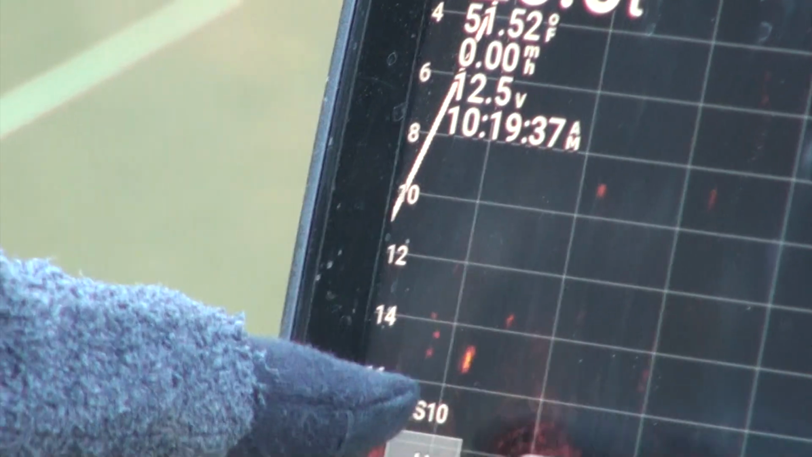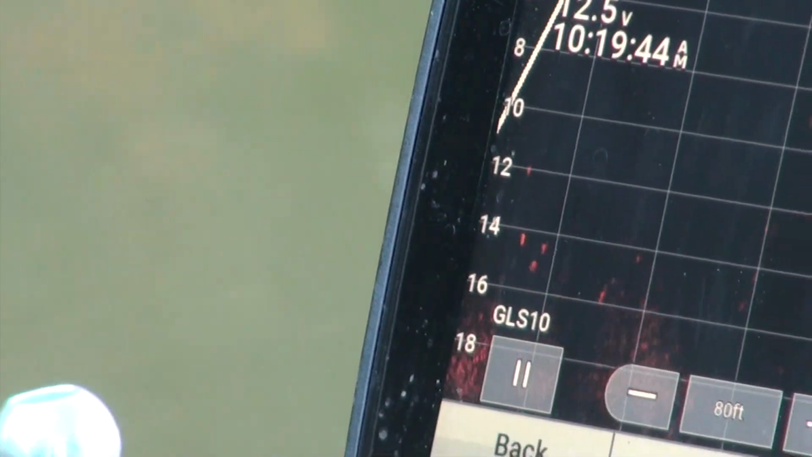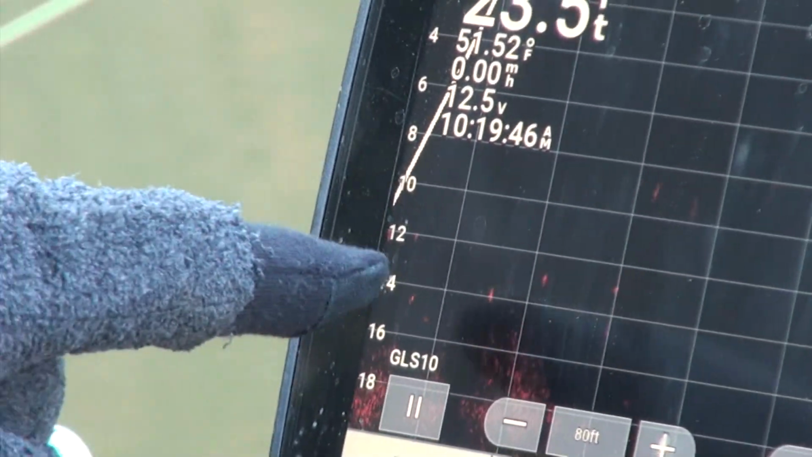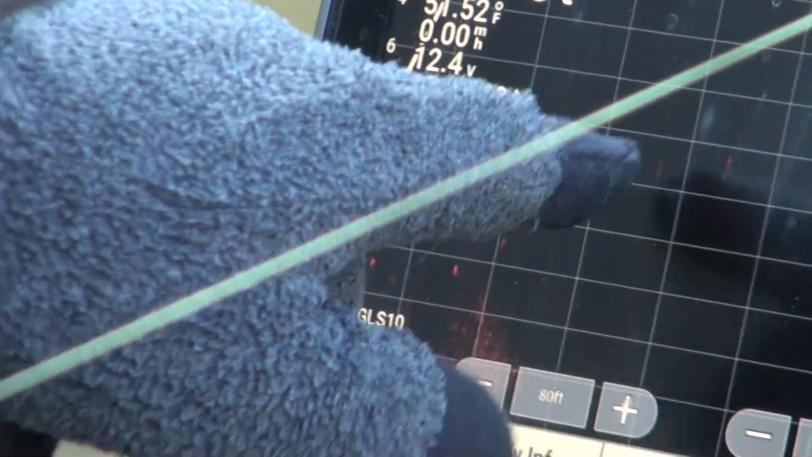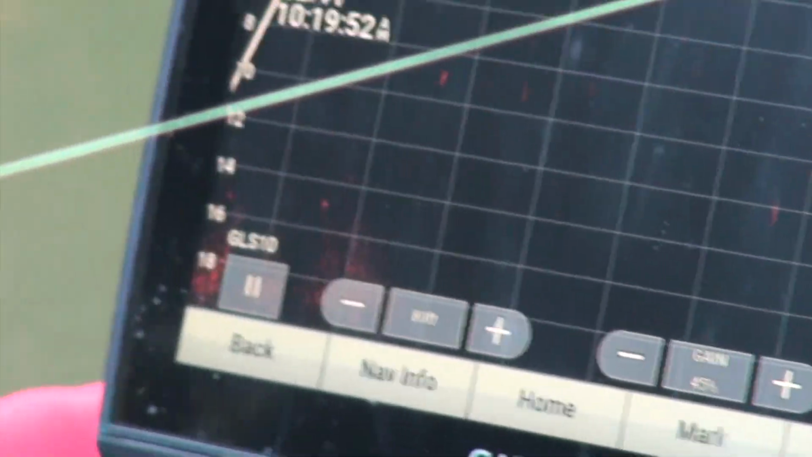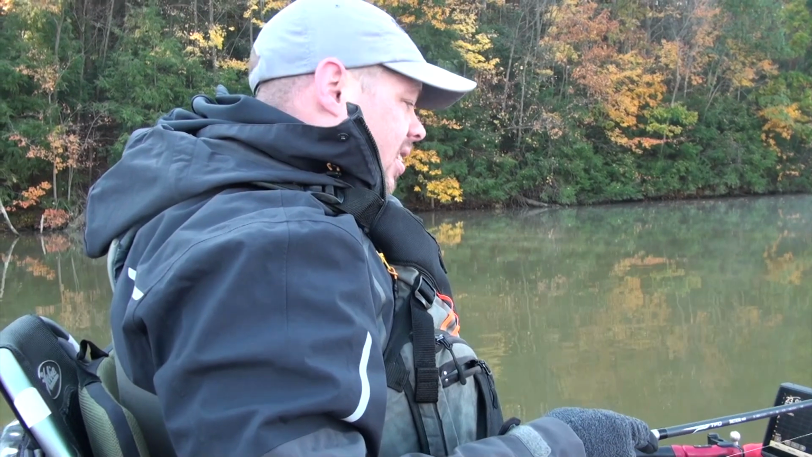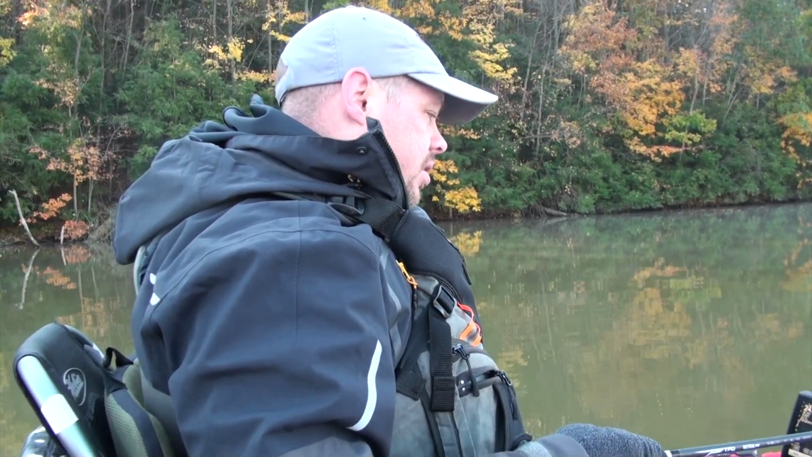Here's a mark right there. It faded out, so it must have moved out of the cone. There's some more right over here. There's a couple that are up here. I think these are smaller bait fish. And then there's some bait further out, about 60 feet. There's a school of bait. But I haven't marked anything of significant size yet that would indicate a bigger fish or a bass.